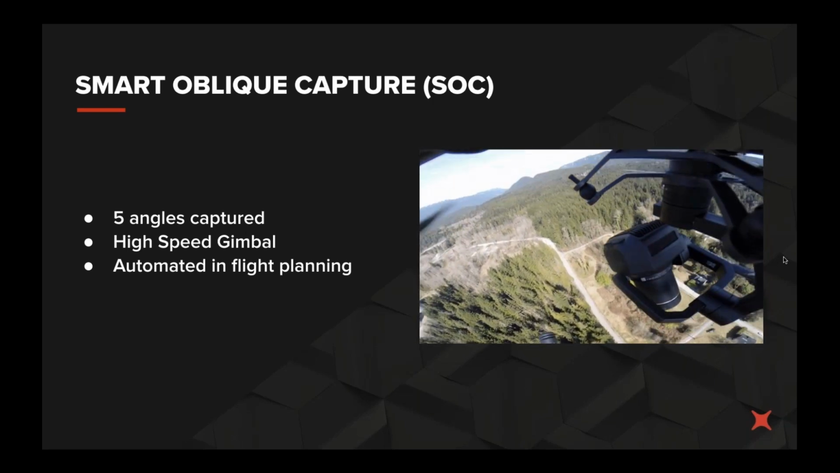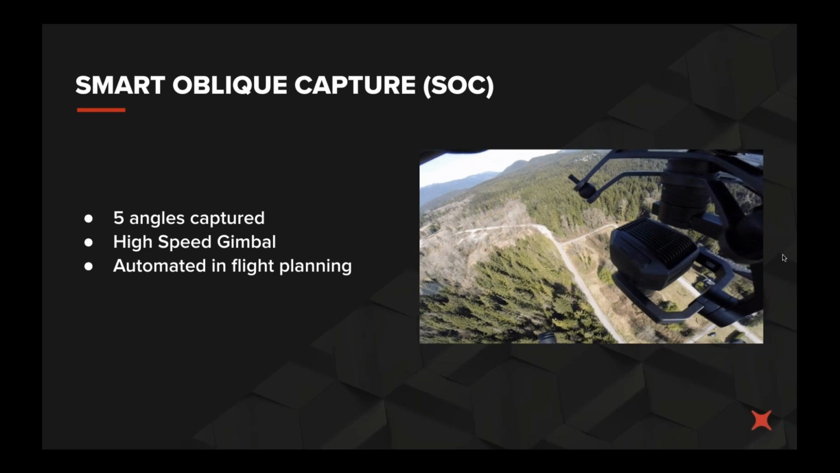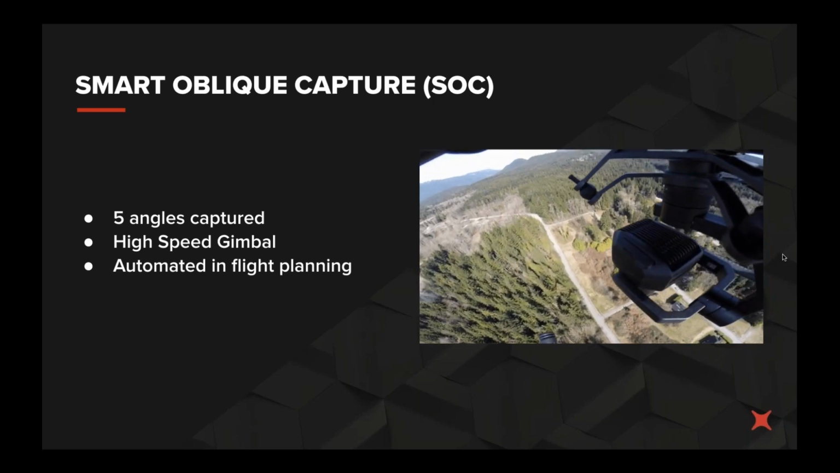So to talk a bit more about the camera itself and the sensor, I'm going to pass it over to our photography expert, Van.